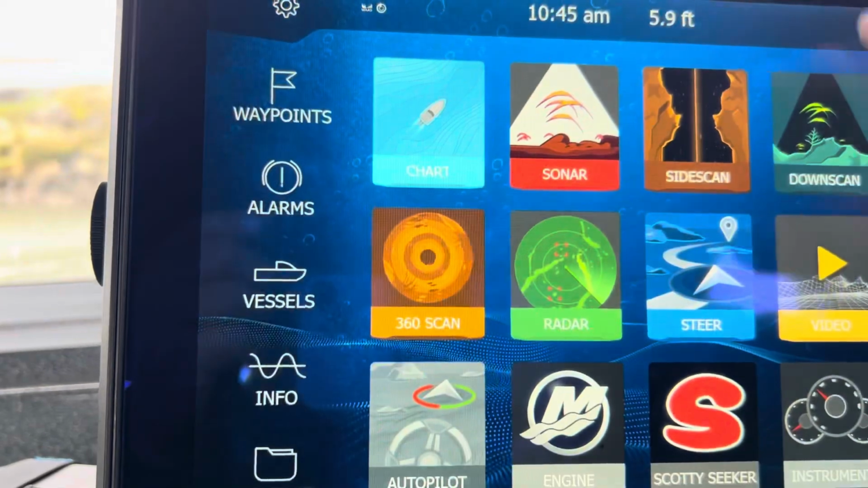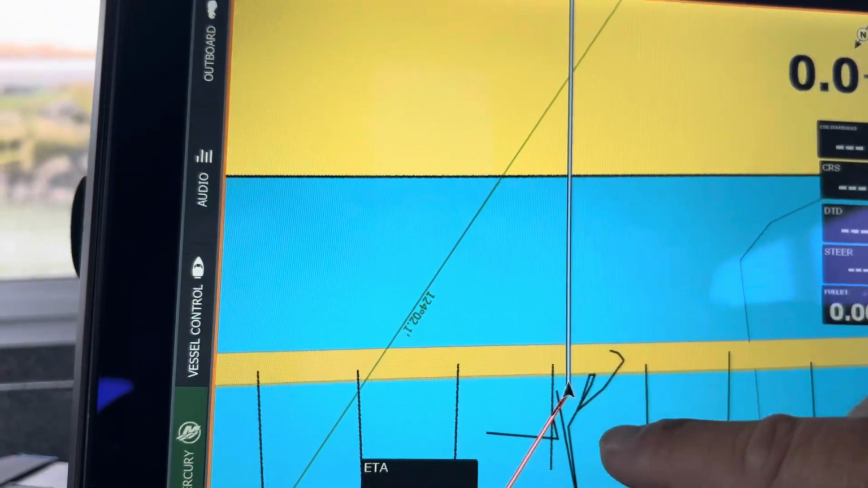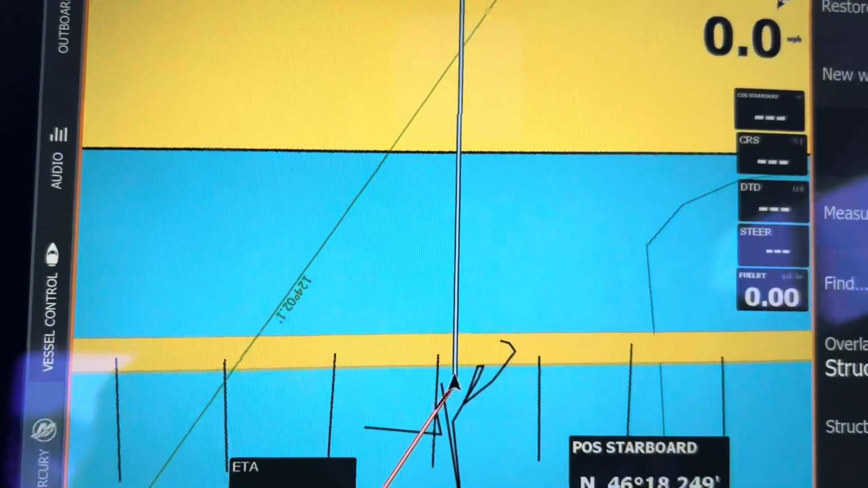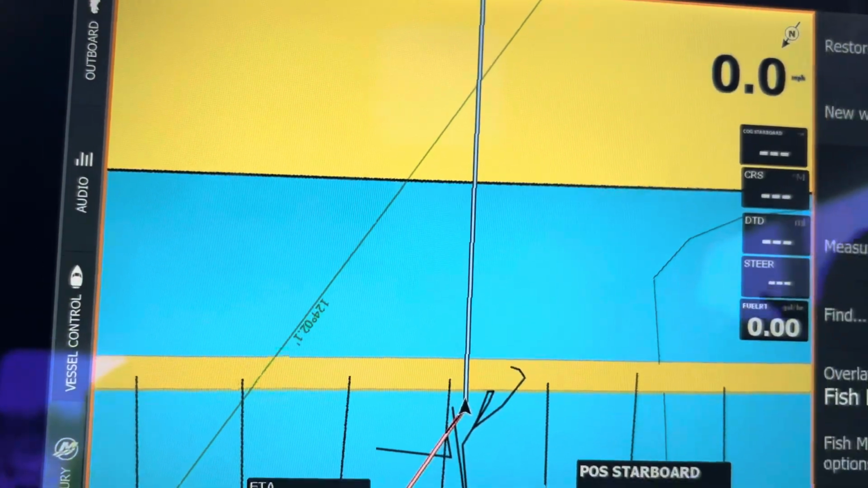And actually, we can come up here on our GPS and overlay that data right on here. So as we go by it, it'll actually display on here. One day when I get out on the water, maybe we'll play with that, but you know how it is, I'm usually fishing.